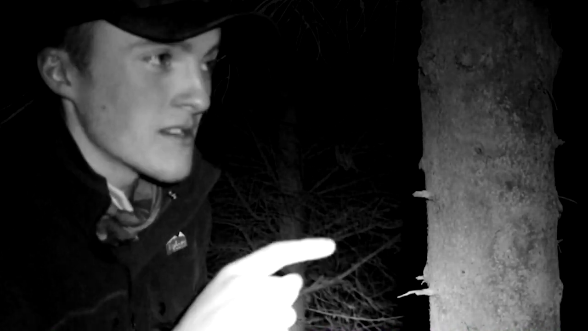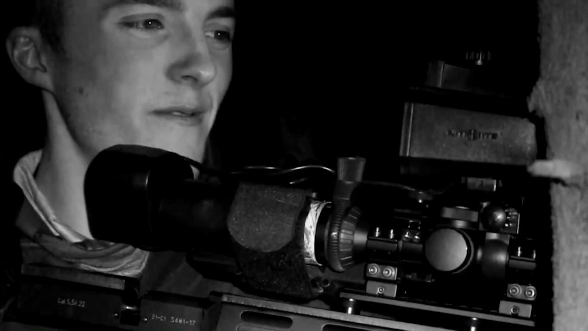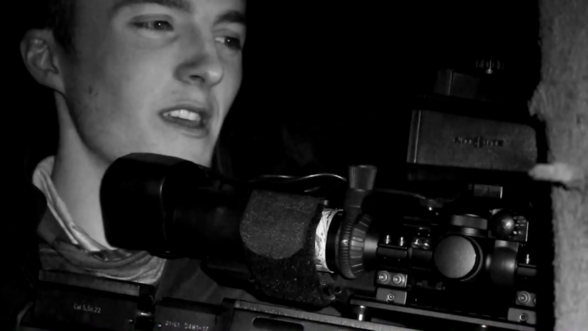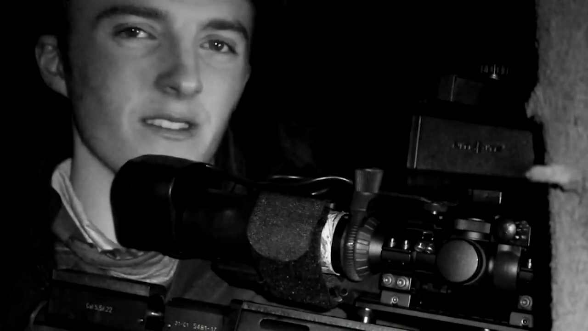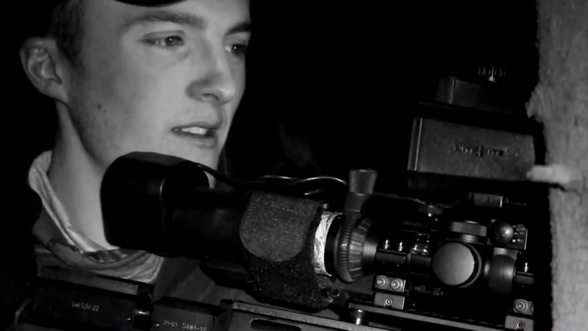I can just see them scuttling around in the background, so I'm just going to keep going until it dries up. They're not stopping to give me much of an opportunity. I'm just going to carry on waiting because as soon as one stops it's going to have a big .22 lead pellet.